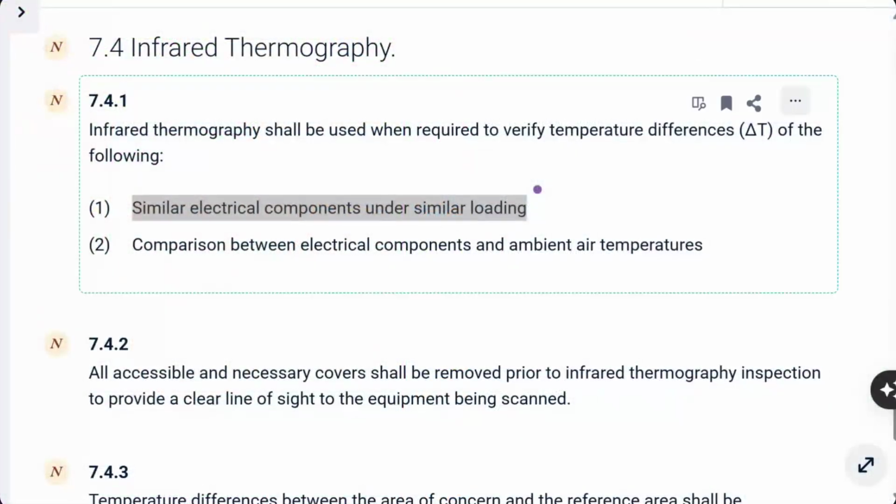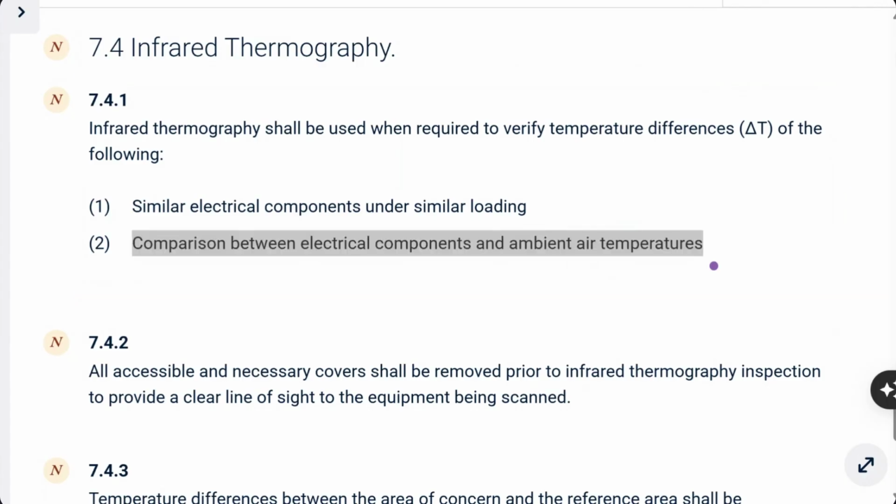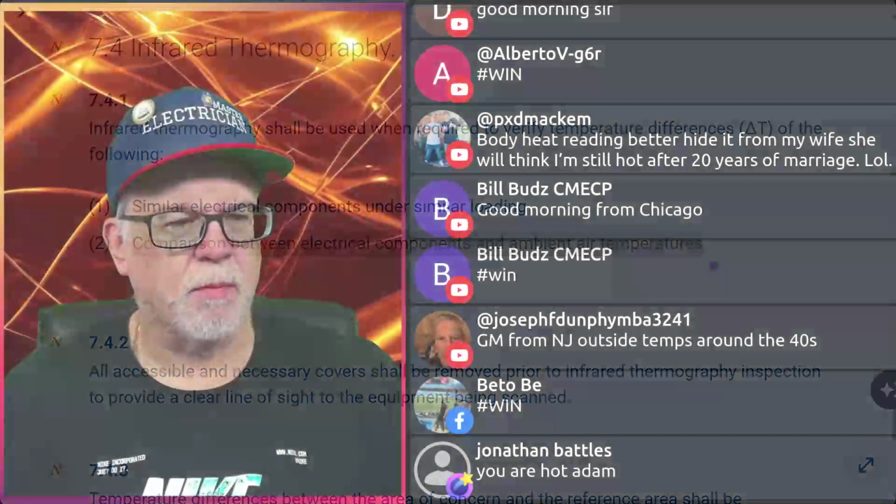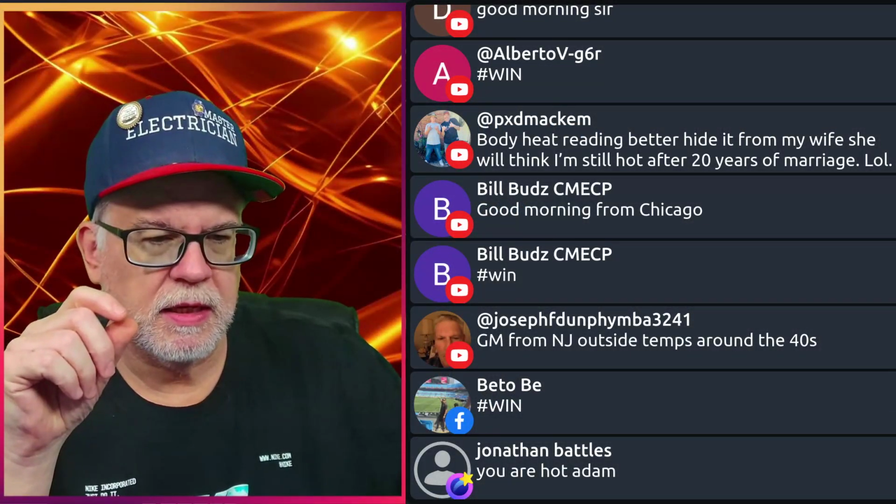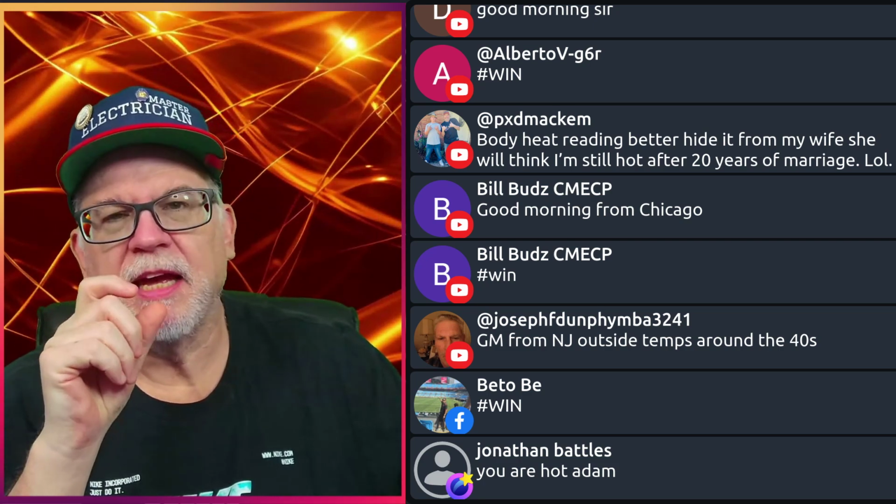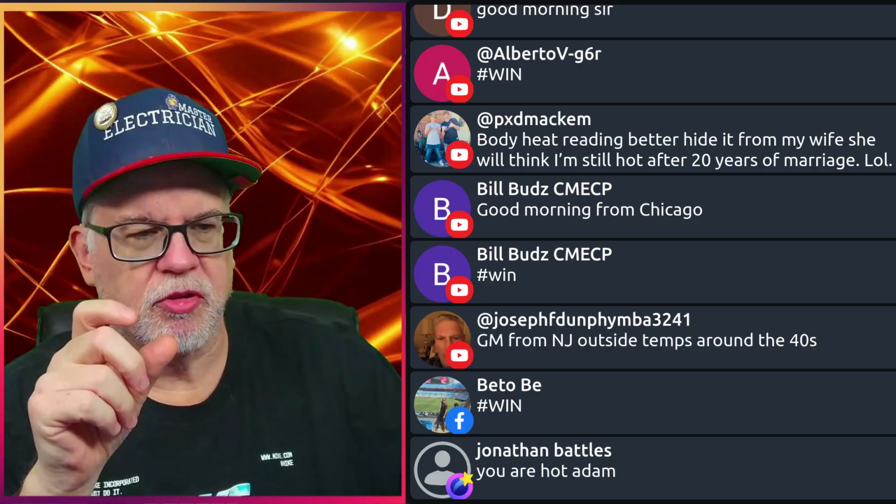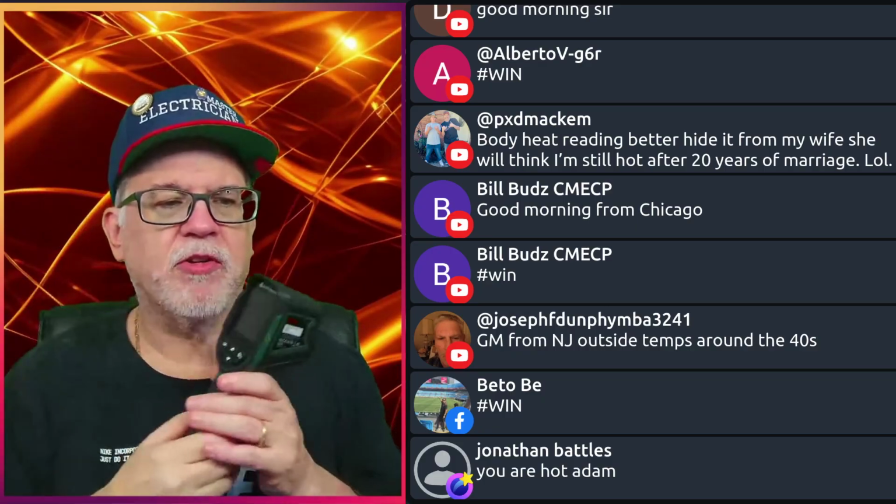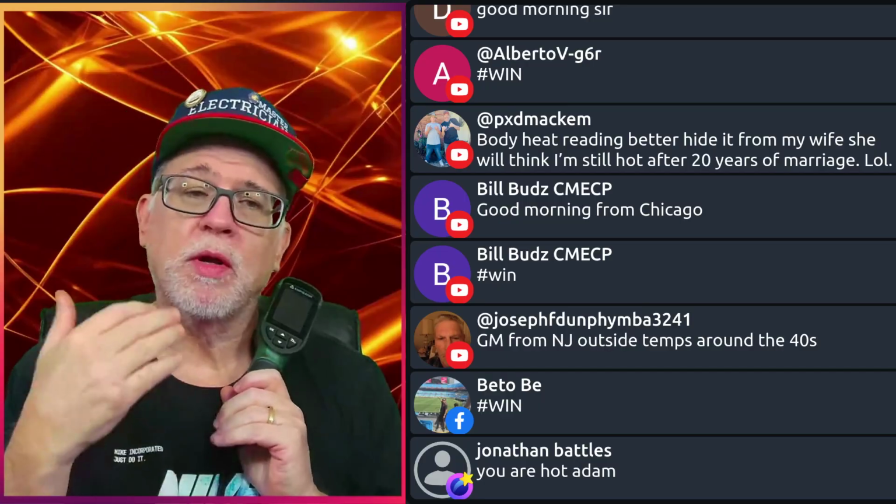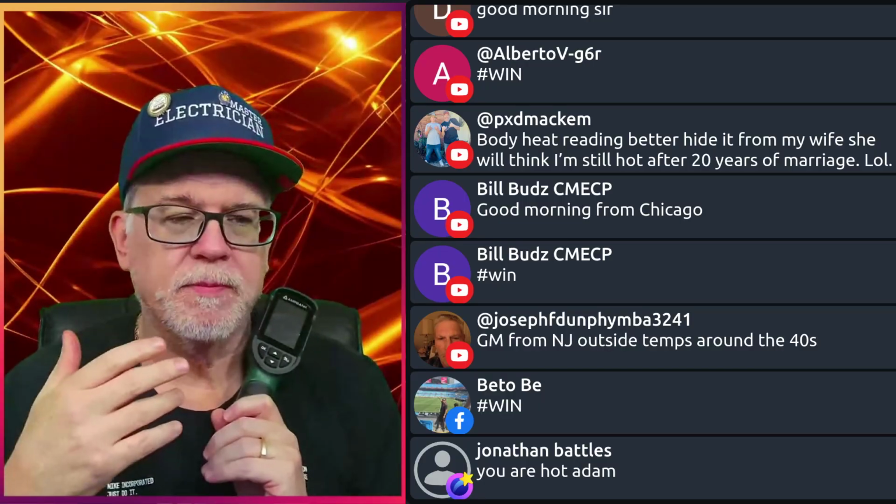Okay, so the other thing is comparison between electrical components and the ambient air temperatures. A lot of times in our program, in the application of looking at this, you have to put in the ambient temperature. So in ours, the first thing that we train people to do is know what the ambient temperature is right there where you're working. Why is that important?